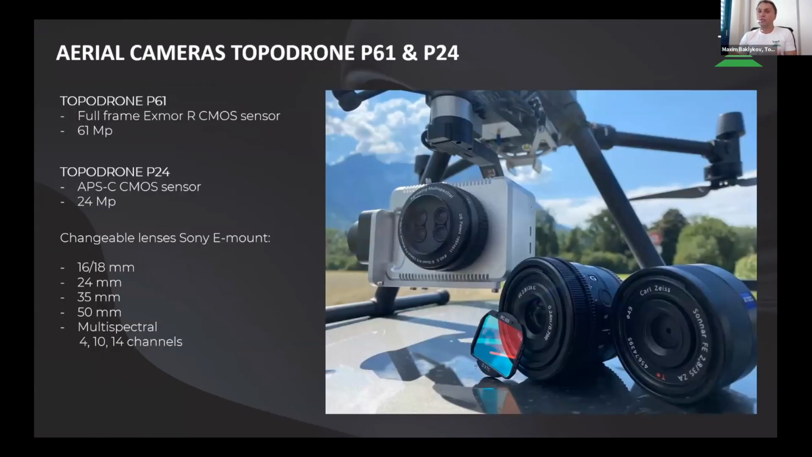And the main advantage of these cameras is that it is possible to change the lens from the original RGB lens like 24 millimeters, 80 millimeters, or 35 millimeters to a multispectral lens, and from the same camera you will capture multispectral data and RGB data, and you have great flexibility in the field, and a great coverage of the data.